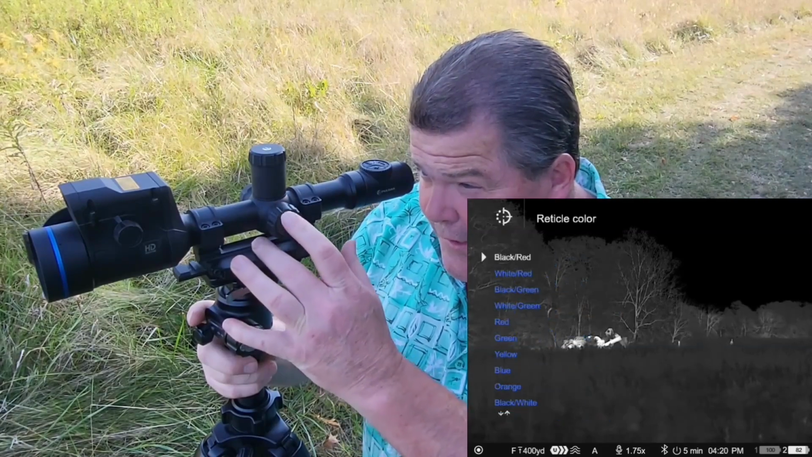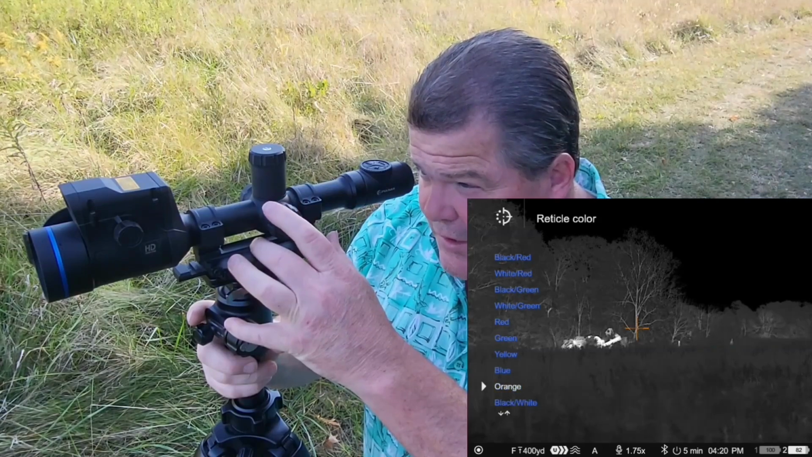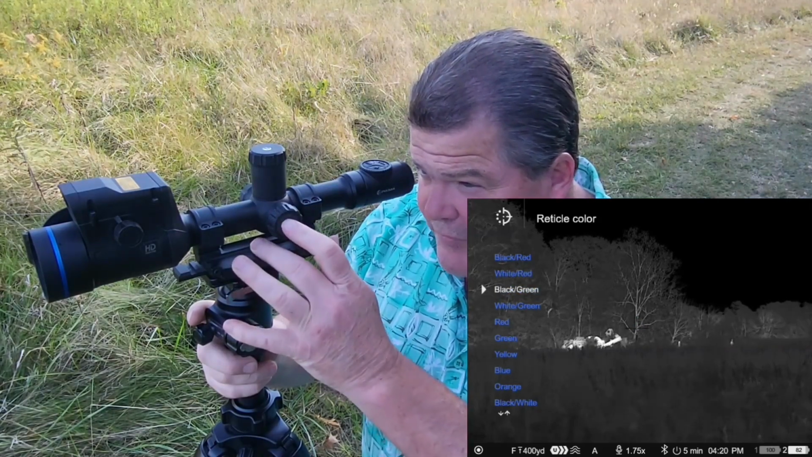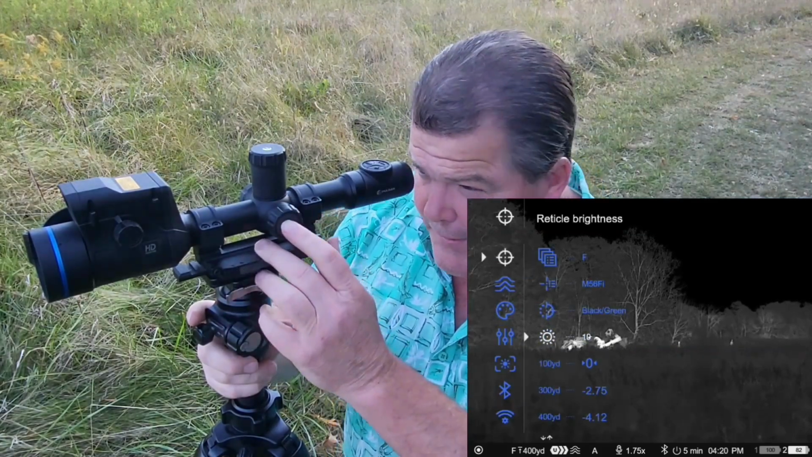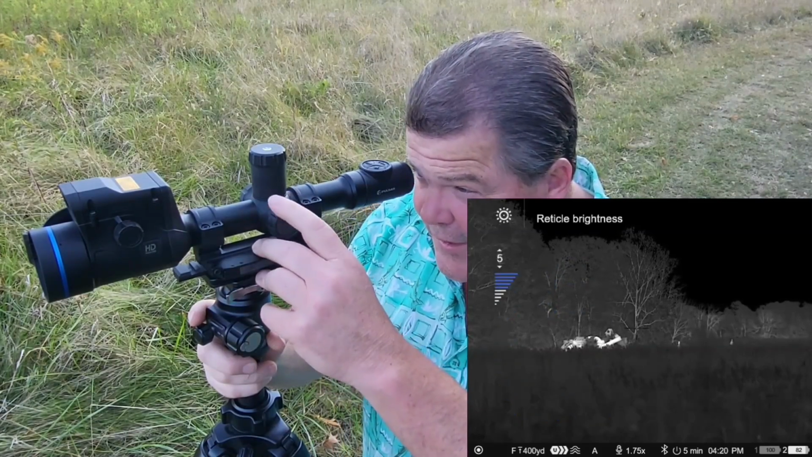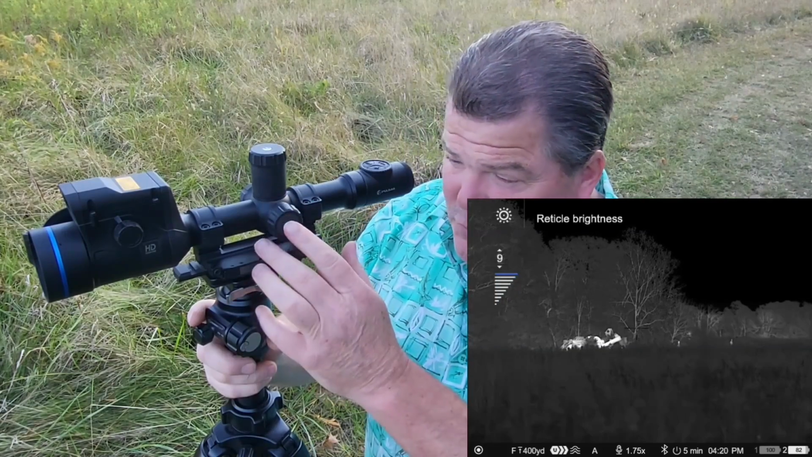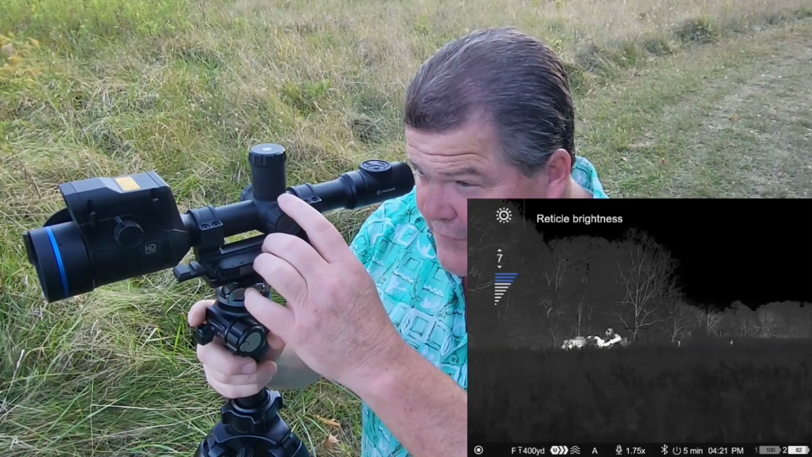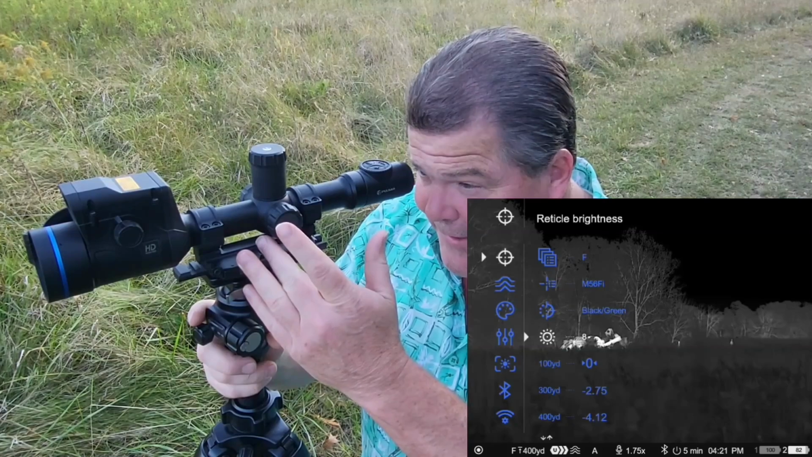If you come below that, essentially that's where you're going to see your reticle color choices. I'll just quickly roll through to give you an idea of what's available there. I have a tendency to like this black-green combination. I just find it user-friendly to my eye. And then we have the ability to control the reticle brightness here. We can turn that up or down utilizing this function right here. It's just a matter of short press that encoder button to open that feature and roll it up and down until you get to the desired level. Once you're at that desired level, then short press to accept that.